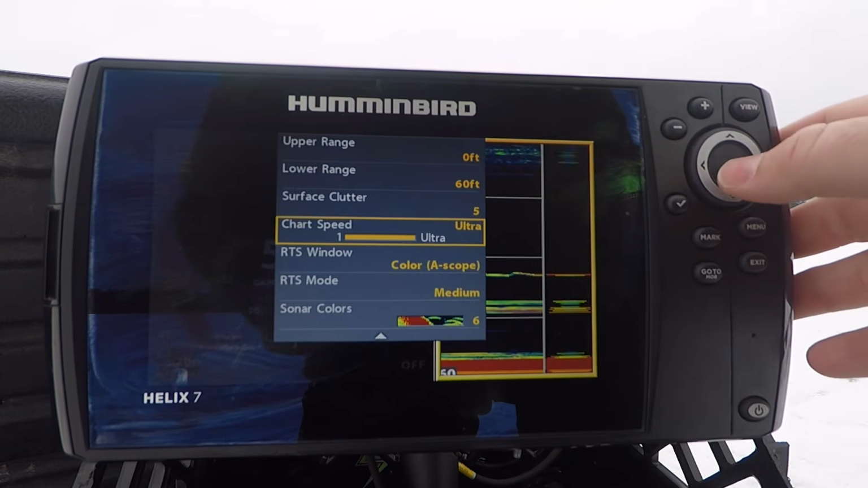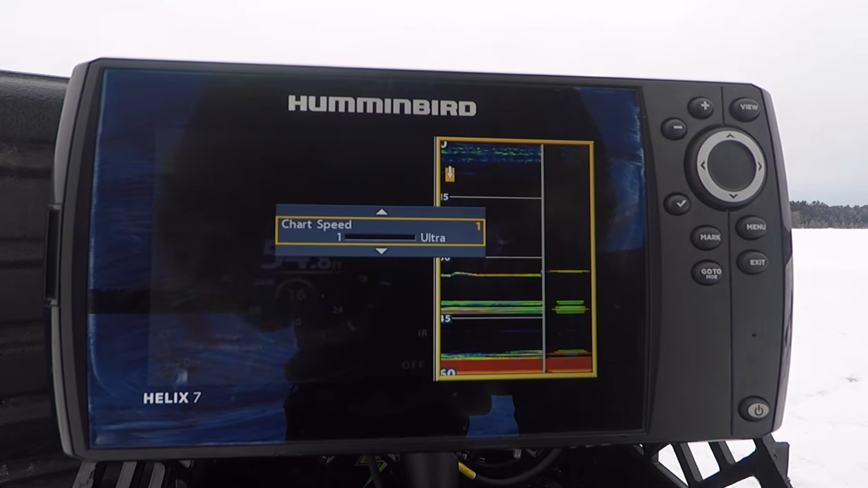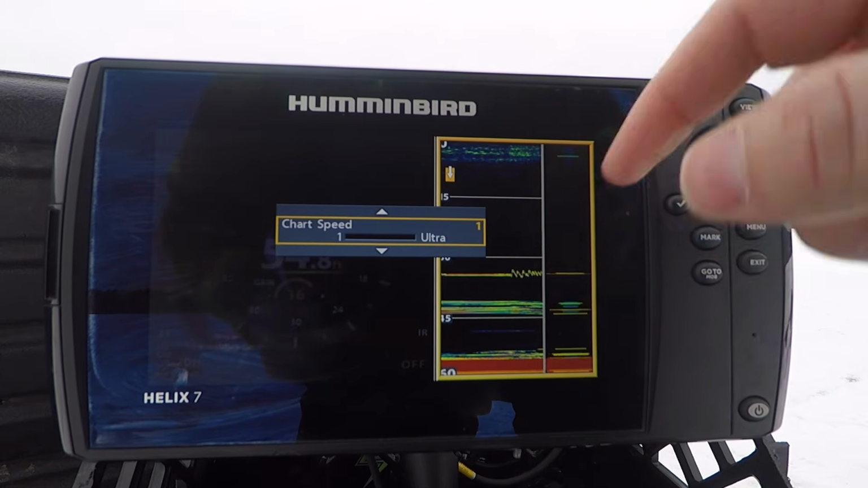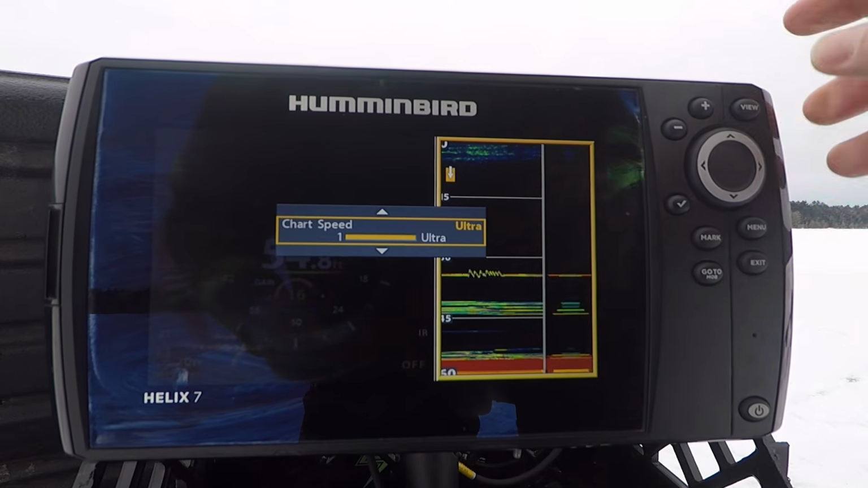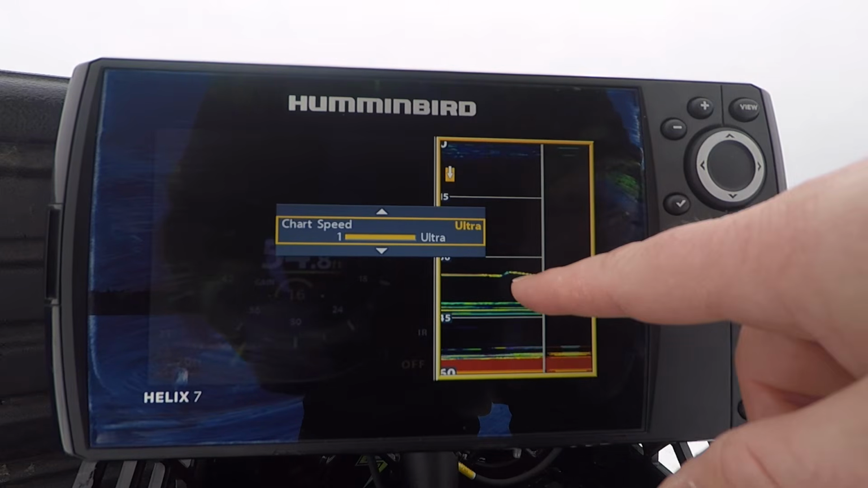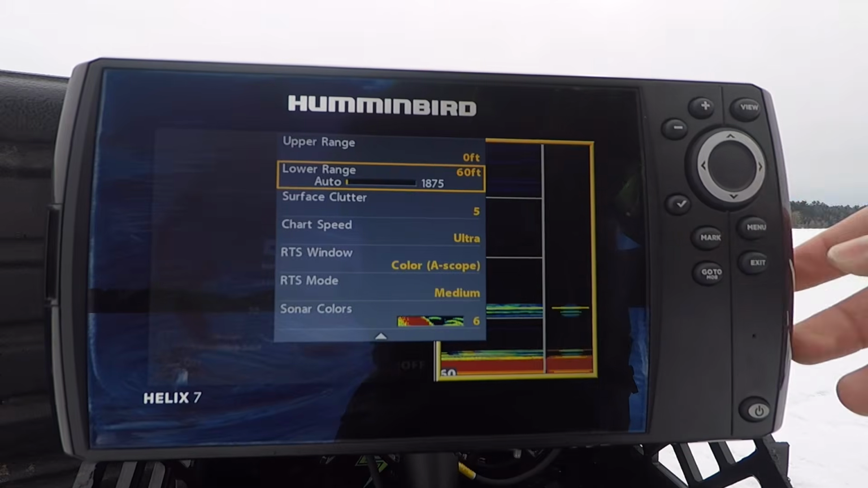If I took my chart speed and brought it all the way down, you can see how much slower that return is. And I honestly can't think of one reason why you would want to run your chart speed that slow. I like to run it on ultra. That way I have the freshest data possible with my jig and any fish that is interacting with my jig. All right, that's everything in menu hit once.